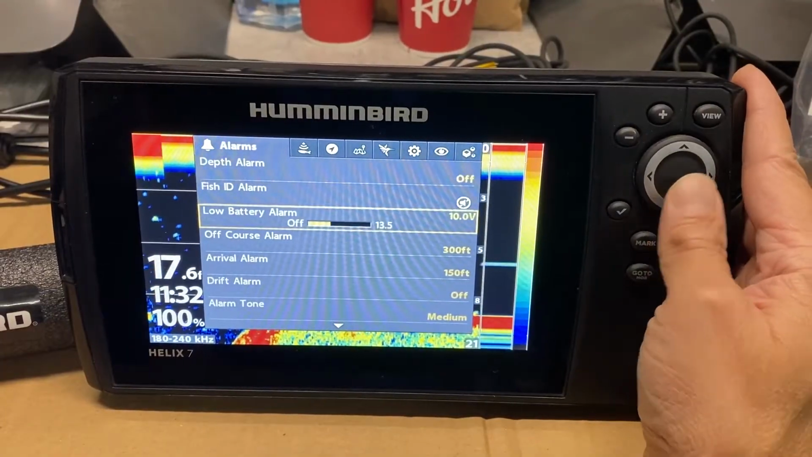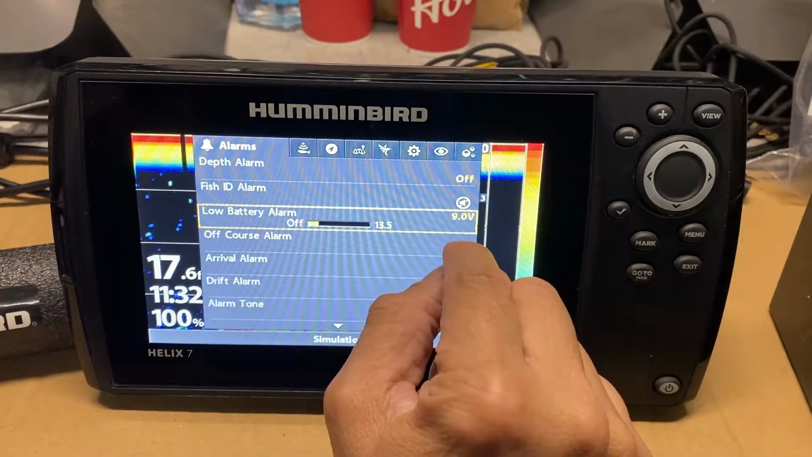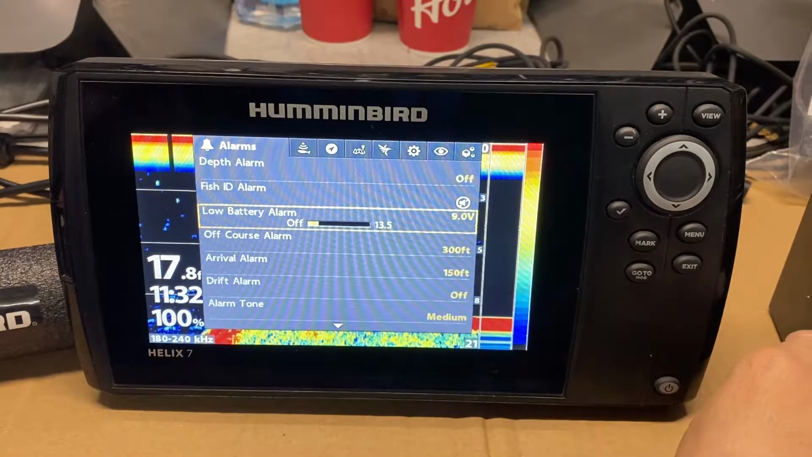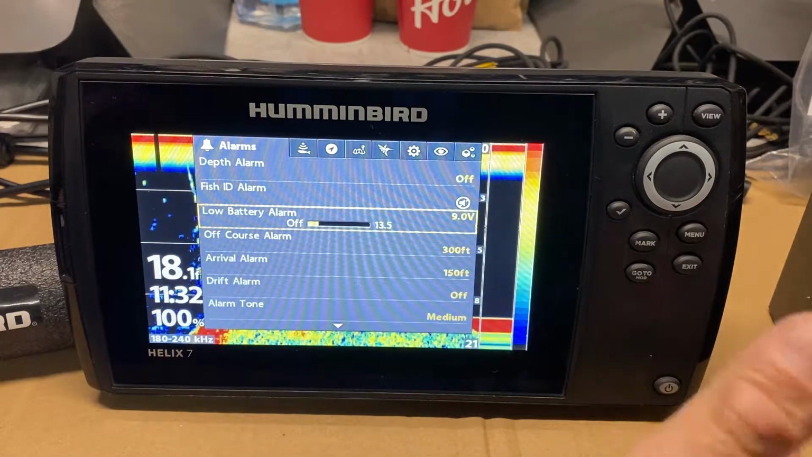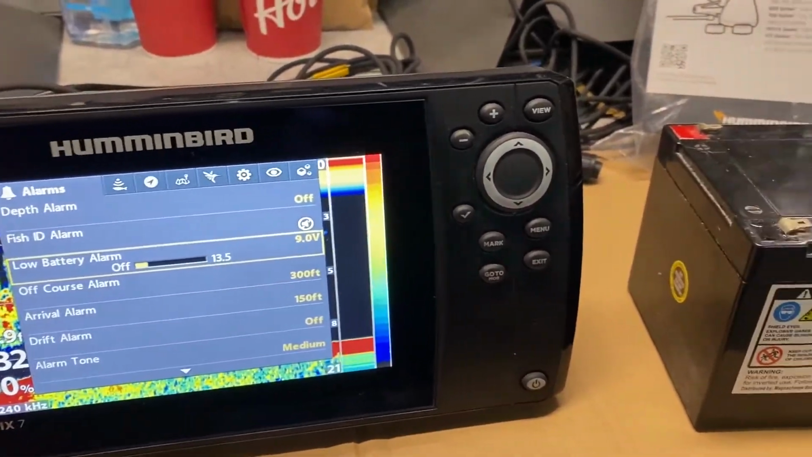So we're going to put a low battery alarm of approximately 9 volts. If you go to 9 volts, the alarm will go off. It means your battery's going to die soon, so you're going to have to plan what to do. If you keep your battery warm, you're going to get 2 to 3 times the run time.